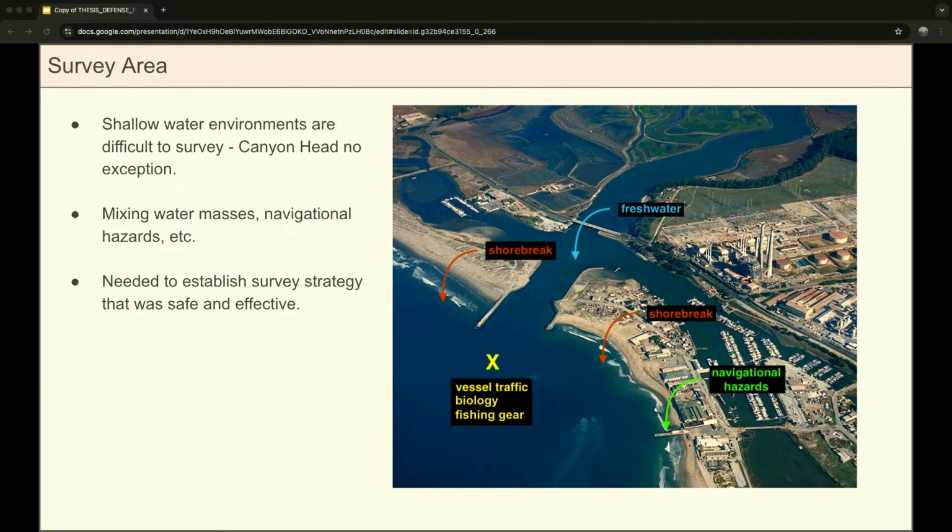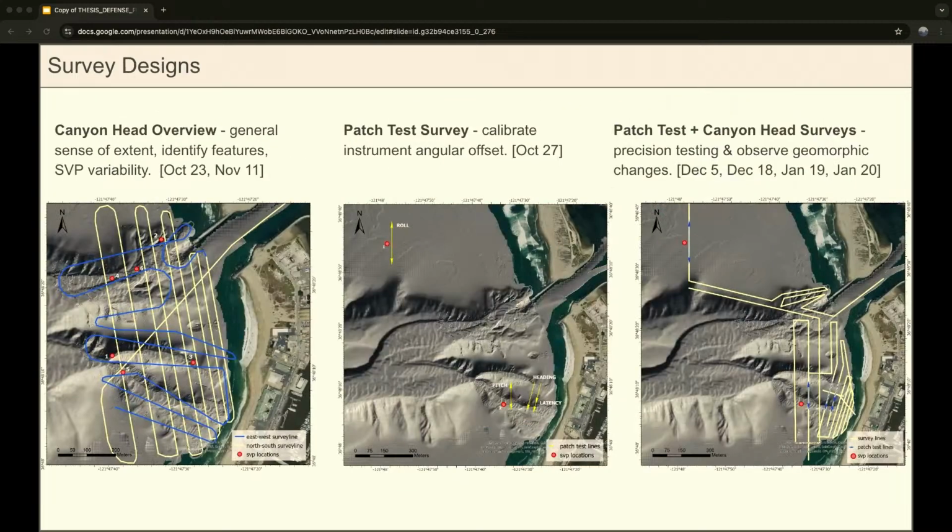You have marine animals, kelp. You have fishing gear everywhere. There's navigational hazards like the remnants of the old Moss Landing Pier, as well as these shallowly submerged rocks off in the North Jetty that people call the dragon's teeth, I think I've heard. And so part of configuring the system was just how to survey this area safely and effectively.